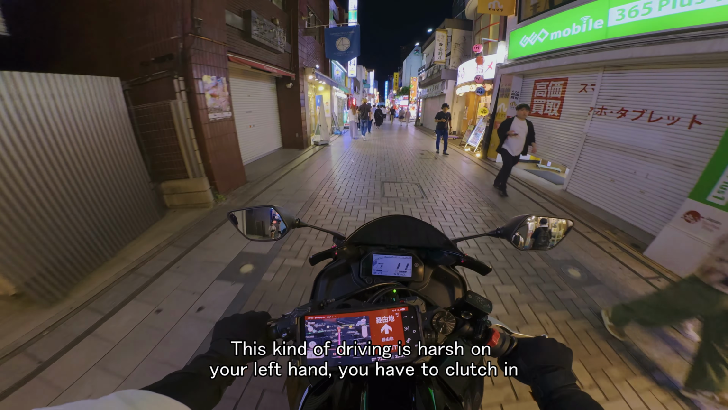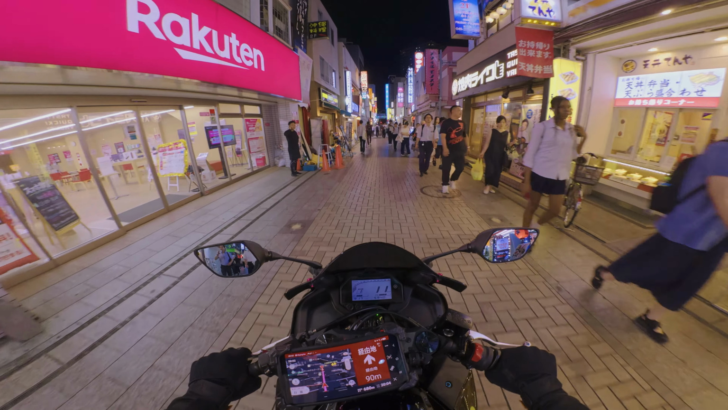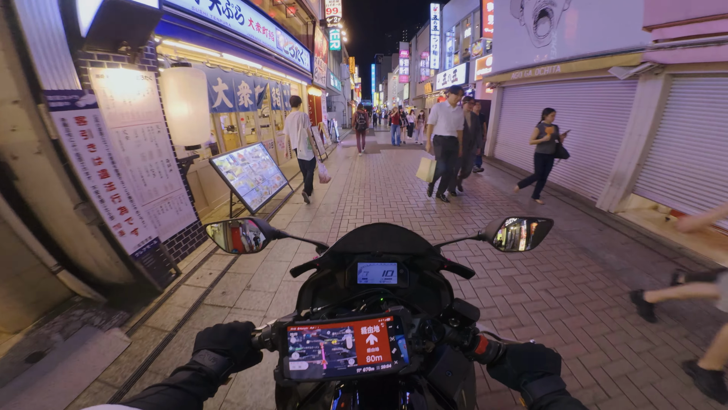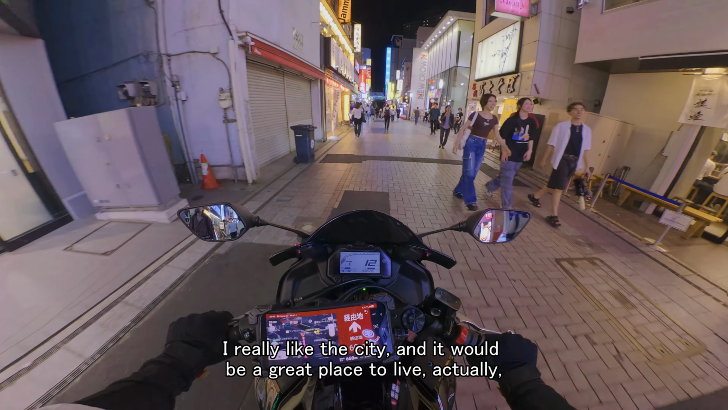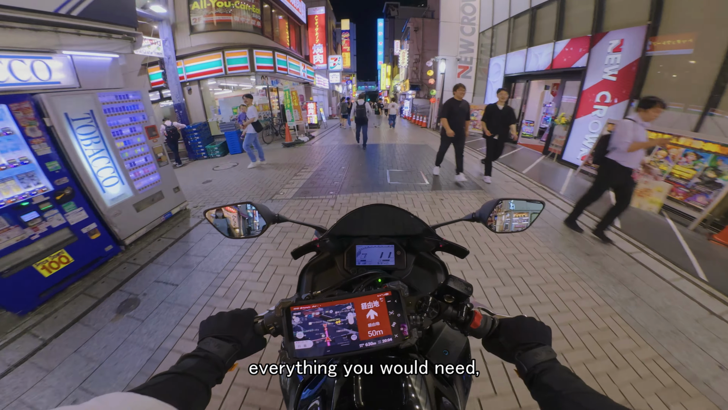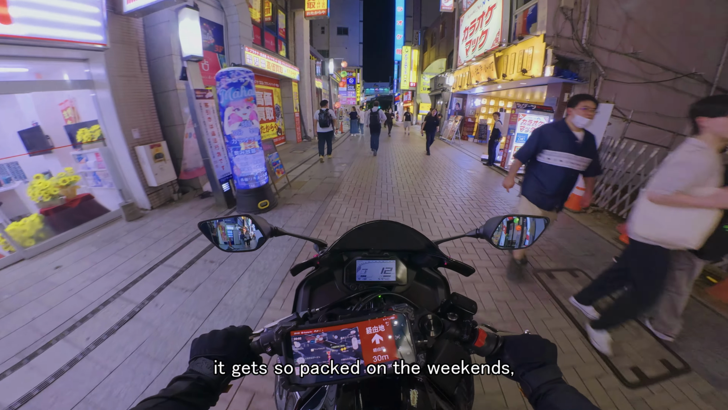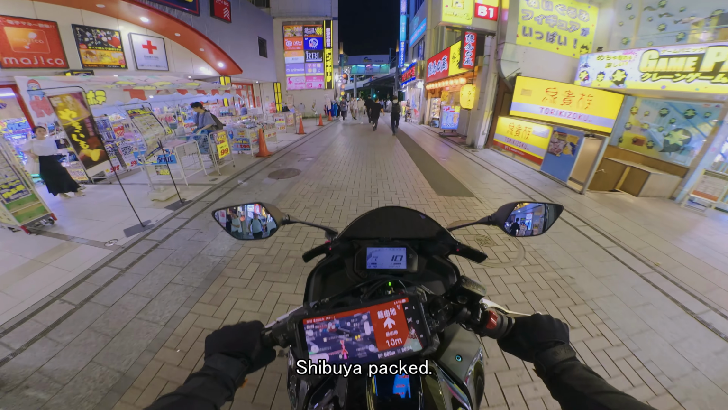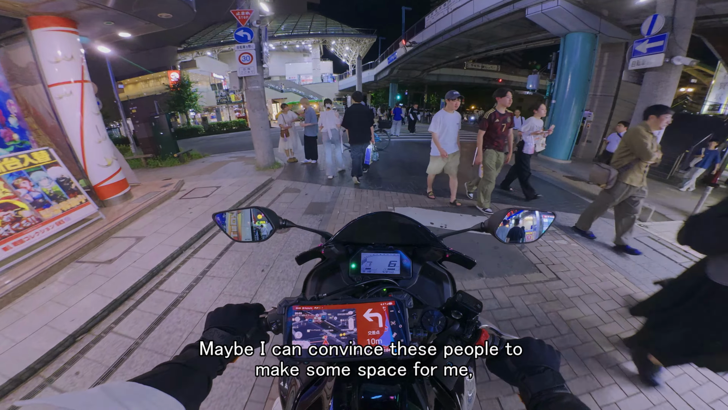This kind of driving is harsh on your left hand. You have to clutch in the whole time. I really like the city, and it would be a great place to live actually, because you have everything you want, everything you would need here. But it gets so packed on the weekends, and I mean like really packed, like Shibuya packed. Maybe I can convince these people to make some space for me.